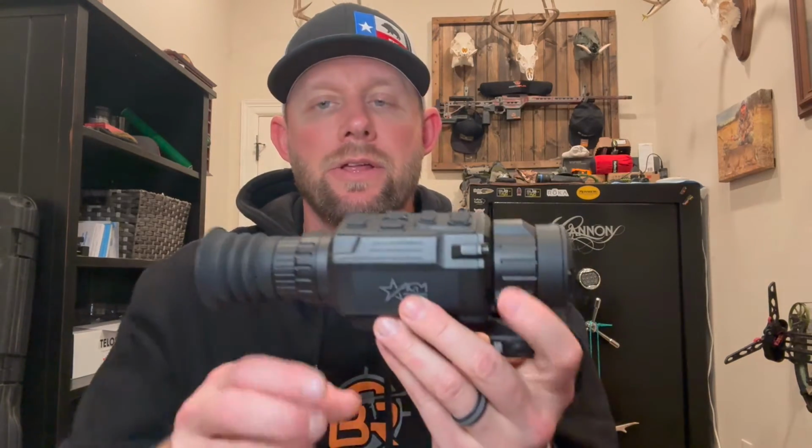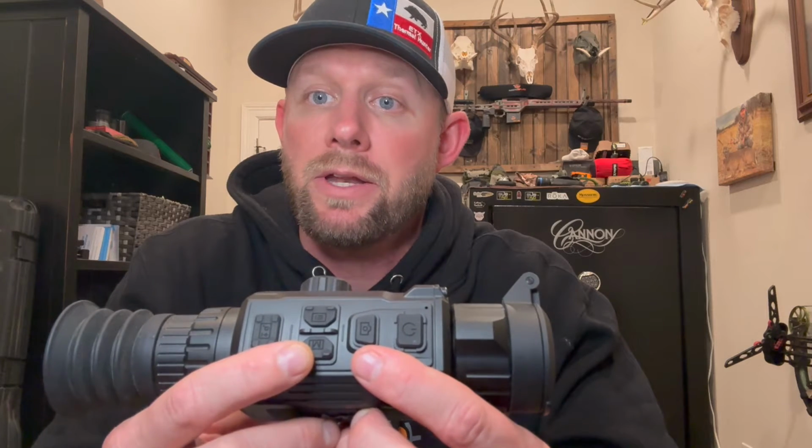But another thing they did is they changed the button configuration. The power button's down here, you've got your image capture right here, you've got your quick palette changes right here, your menu, long press goes into your big menu, and then short presses let you change things like your brightness, your contrast, things like that. And then you've got your zoom right up here by the eyepiece.